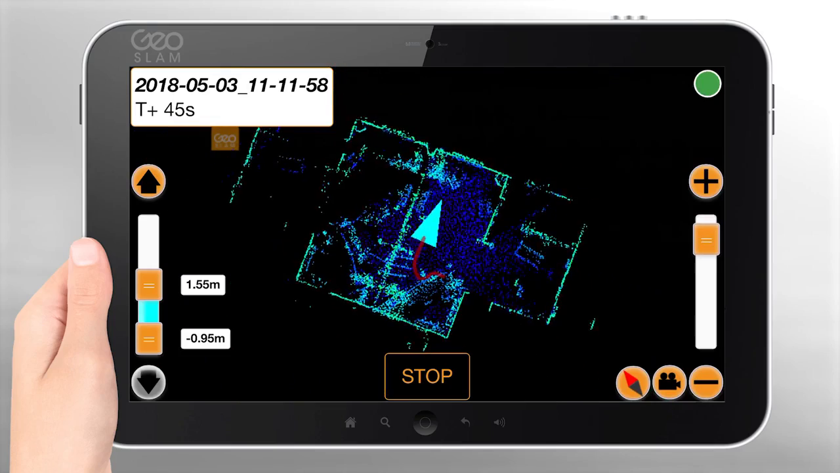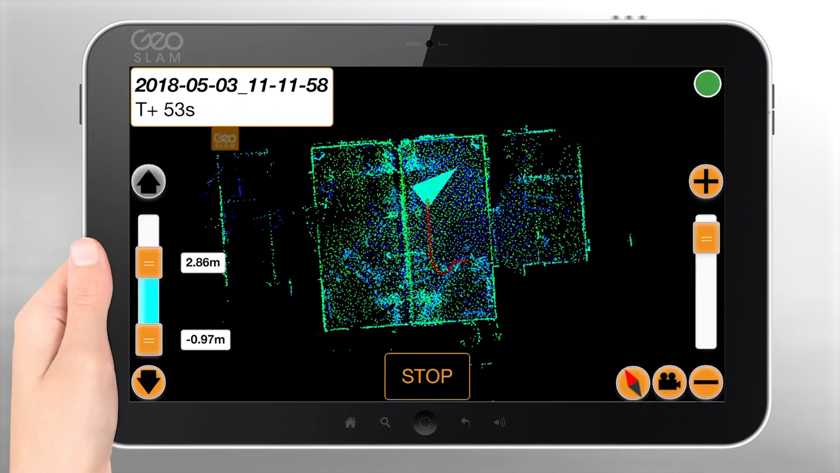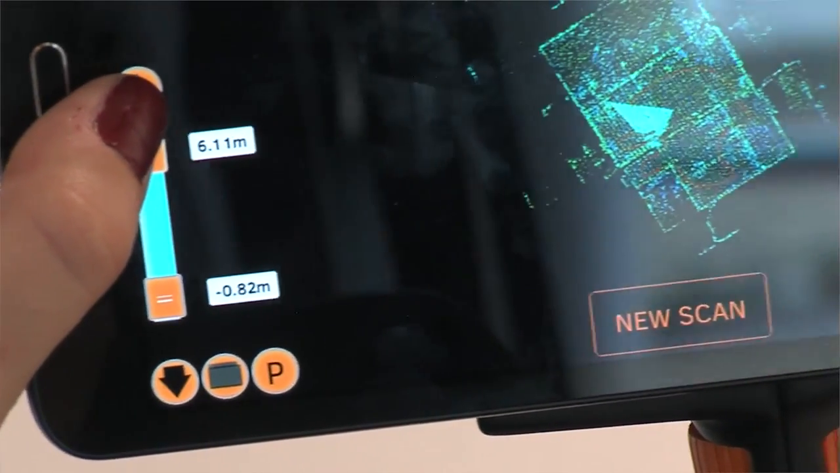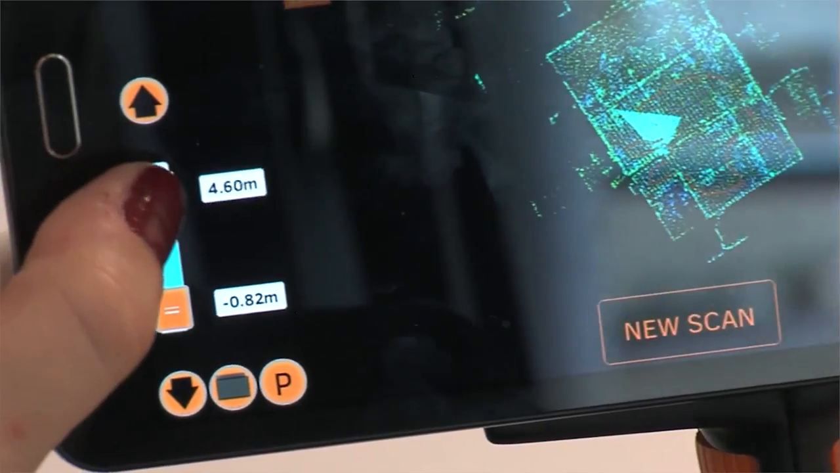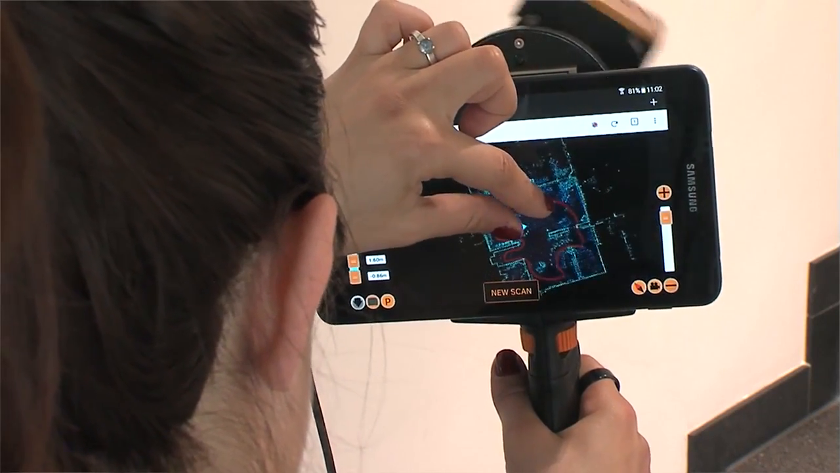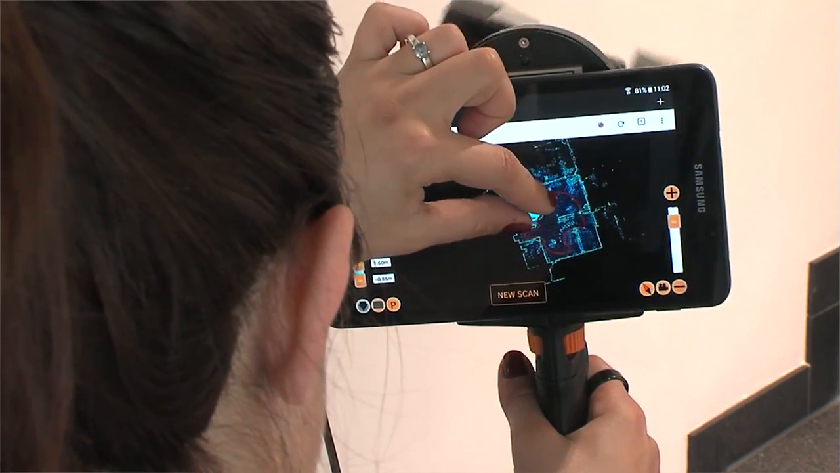For optimal scan results, the SLAM indicator shows during scanning how well features are detected in the respective environment. The RT allows the display only up to a certain height, which can be set by means of a controller on the display. Thus, a rudimentary ground plan of the building is already obtained during the scanning process.